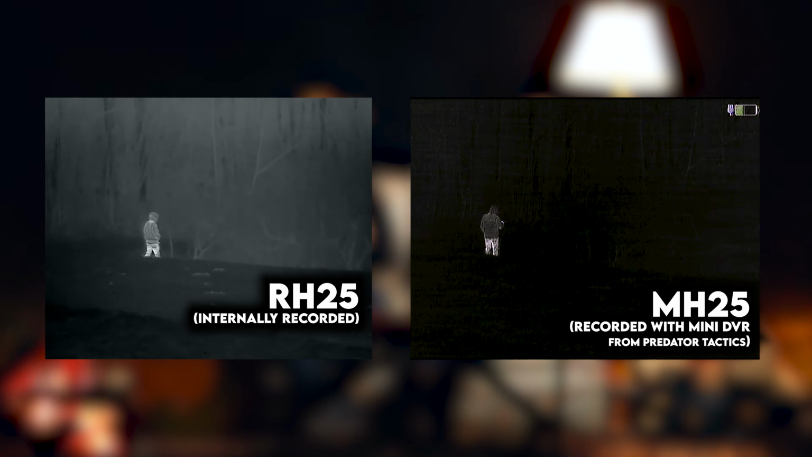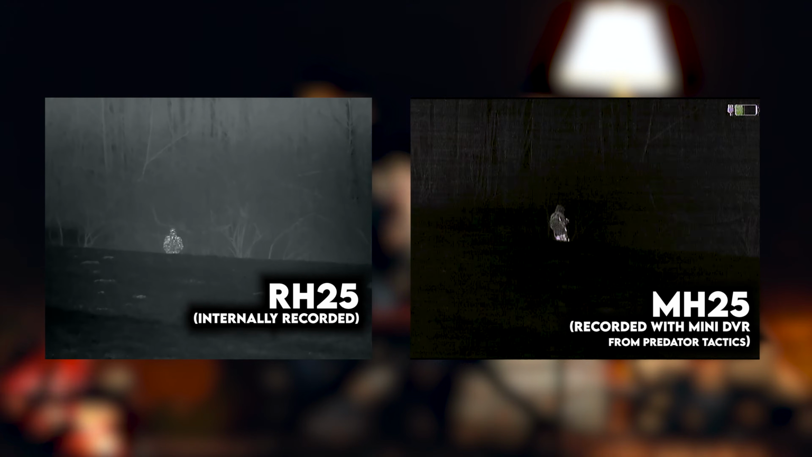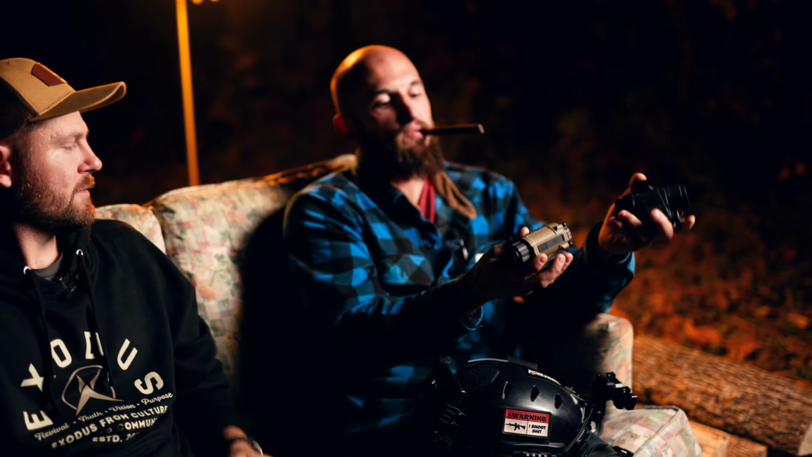The other thing I'll say about the RH25 versus MH25 is, why don't you hold both the MH and the RH in your hand? Not the RL, but the MH25 next to each other. The RH25 is an aluminum housing, I believe. It feels more rugged than the MH25. And that's not me saying that the MH25 feels cheap, but would you agree the RH25 just is girthier... It's more refined. To put it as simply as possible, the RH25 is more refined than the MH25.